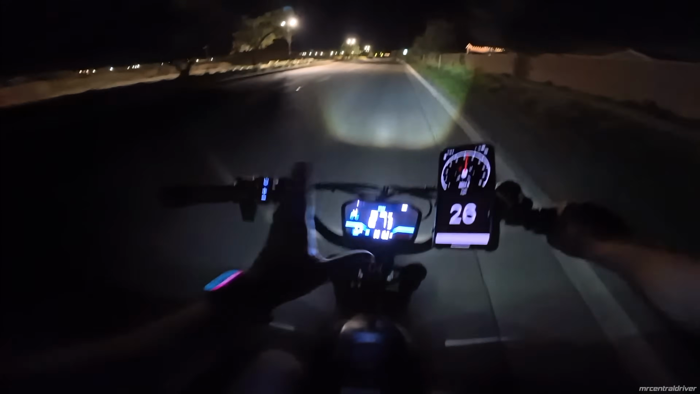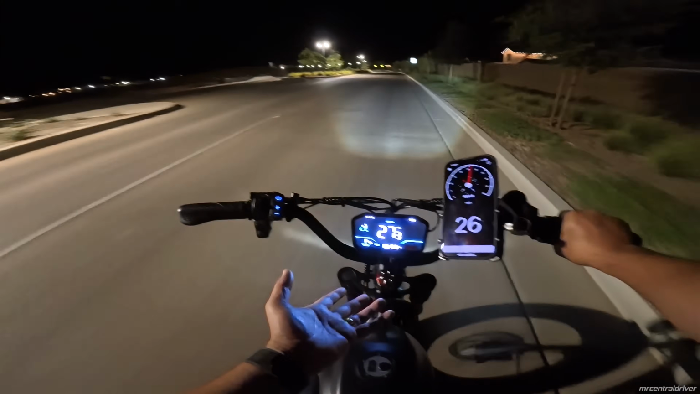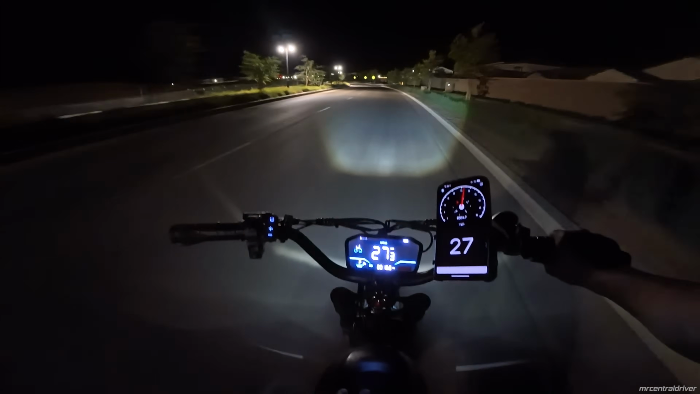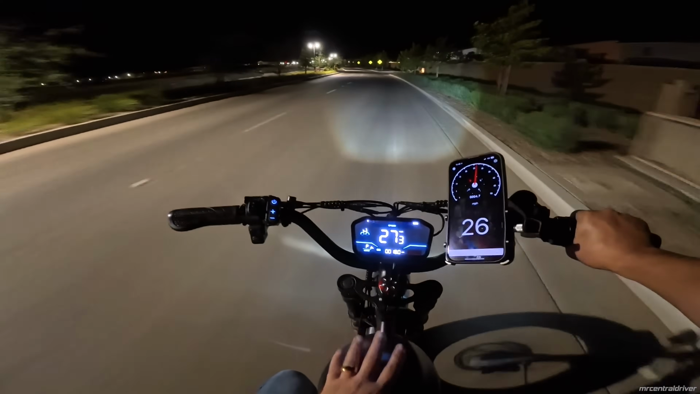That's the good thing about this bike. It doesn't go that fast, so that's really saving the battery. I can't believe how much it's really saving the battery. That is nuts, man. This is going to be a great bike for good range.